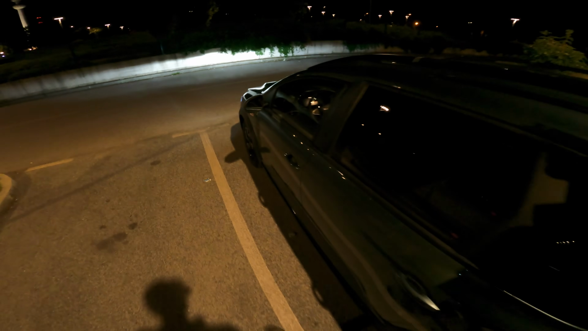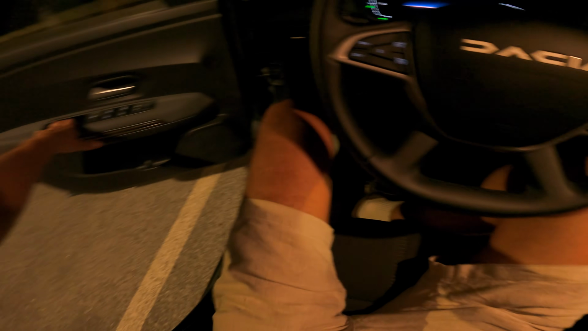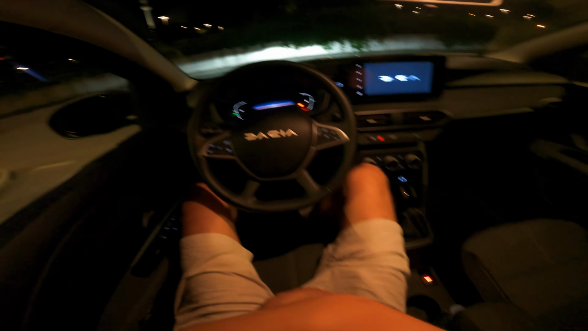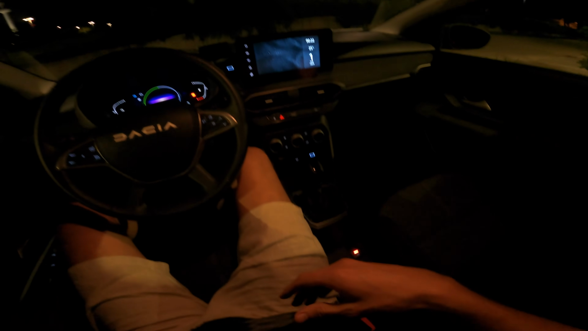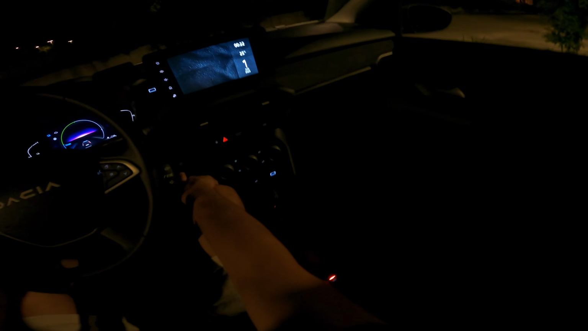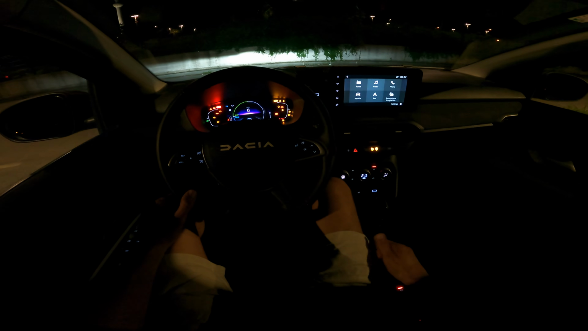We'll just jump into the car and start driving and talk about a little bit of the hybrid feeling and how does a hybrid feel on the road. So, safety first. Seatbelt on. Now let's start the car. So in this case you get, because of the hybrid, start stop button, keyless entry, which is a nice instead of having a physical key.